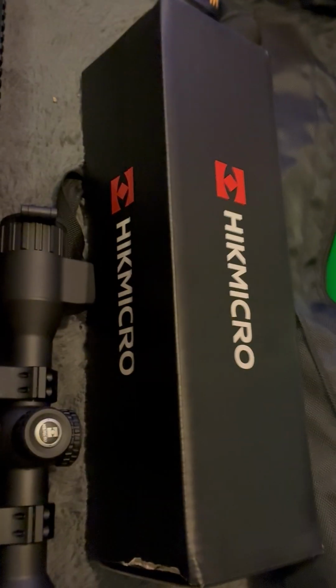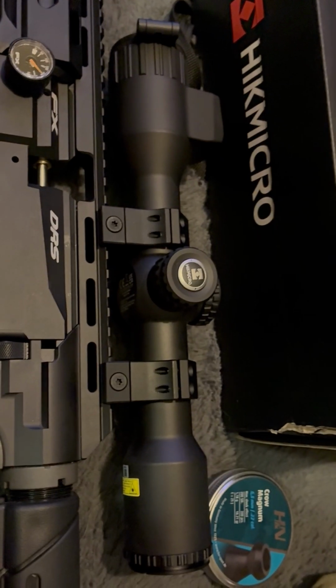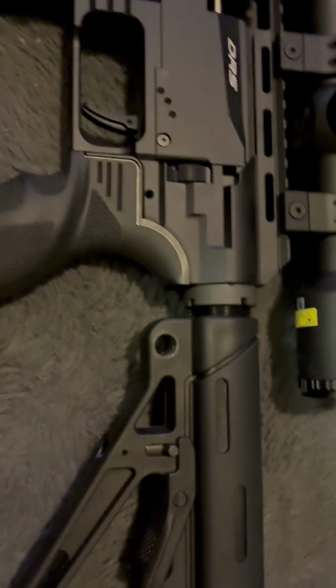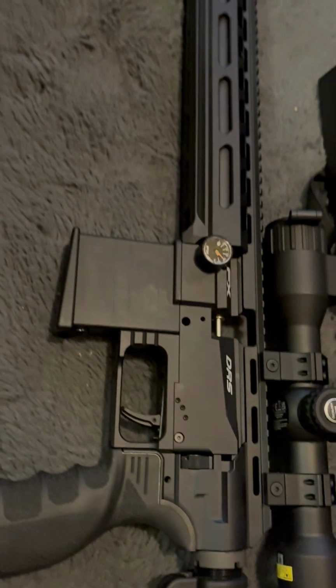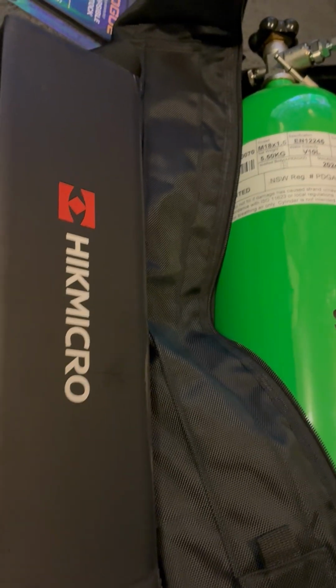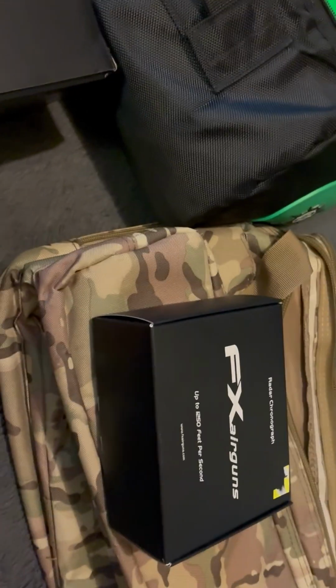The scope on it was probably about 1500, I think. The DRS without the rear stock, and that will come together with this one, is about 2100 for that. Shoot Air bottle was 1200, bag $100. Obviously that does come with it. Chronograph, whatever that is, about 400 retail. That's how much they go for.